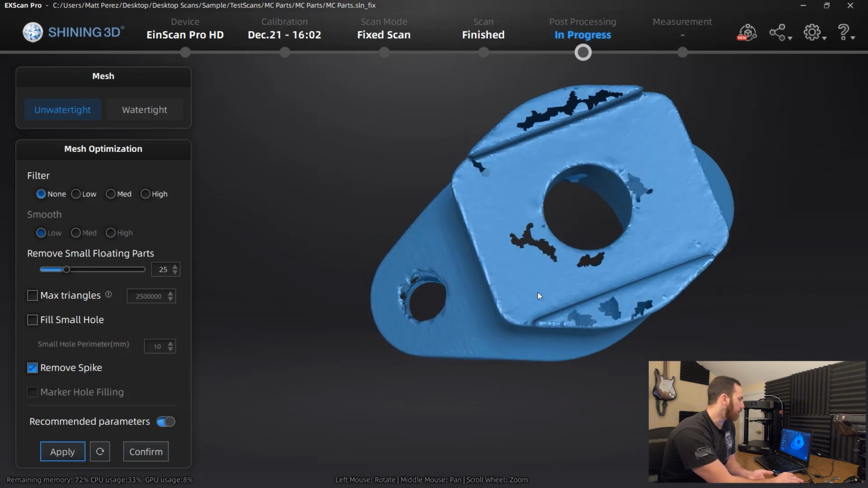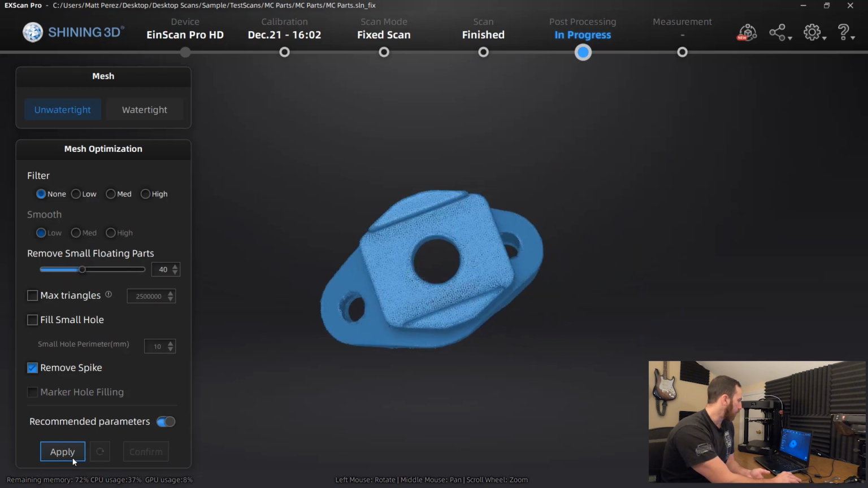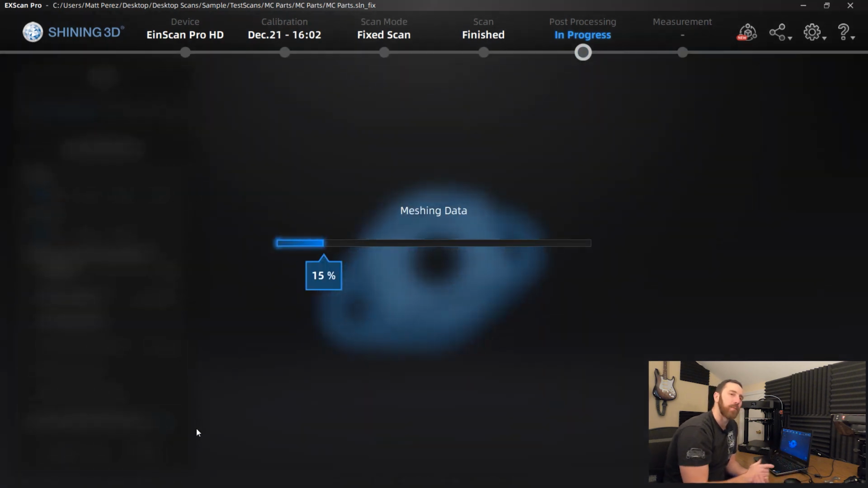But if we're going through the process of reverse engineering this part, you need to look at what data you actually need out of this. Can we still build a plane out of the data that we have here? The answer to that is yes. Let's go ahead and increase the remove small floating parts to 40. We're going to reset and apply and allow it to do it one more time.